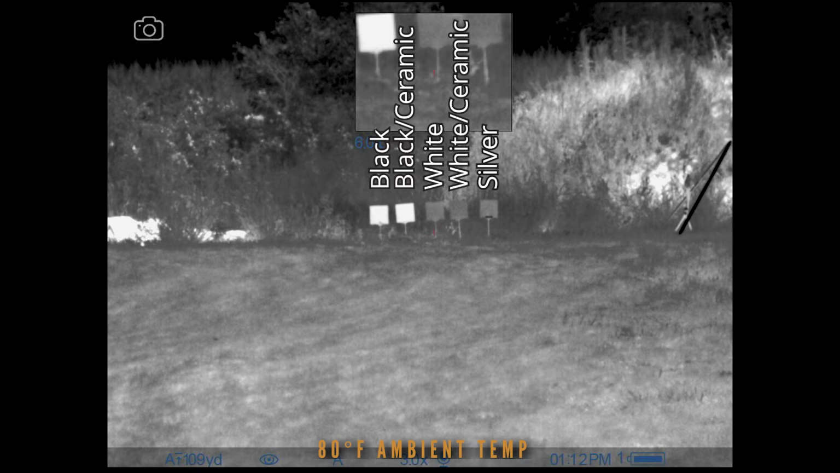The berm and stuff, how that's warmer. Some of the surrounding area, and then we zoom in. Well, I physically moved up to 50 yards for the second picture. Here you can see just how bright those black ones are. The ceramic ones actually look a little bit brighter on the black and a little bit darker on the white.